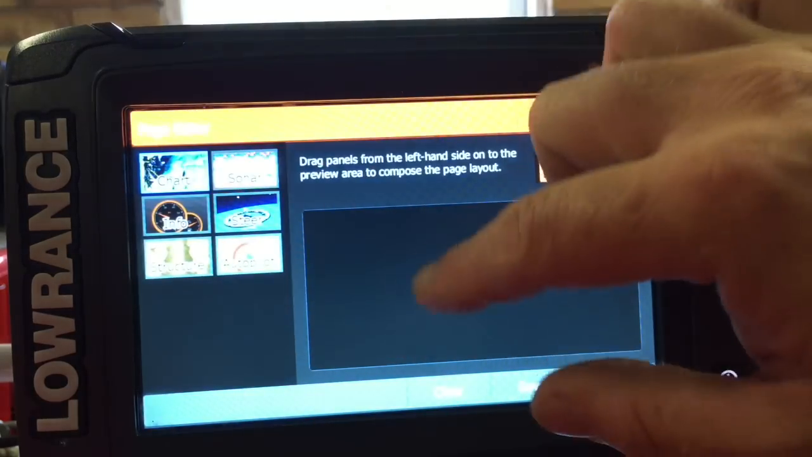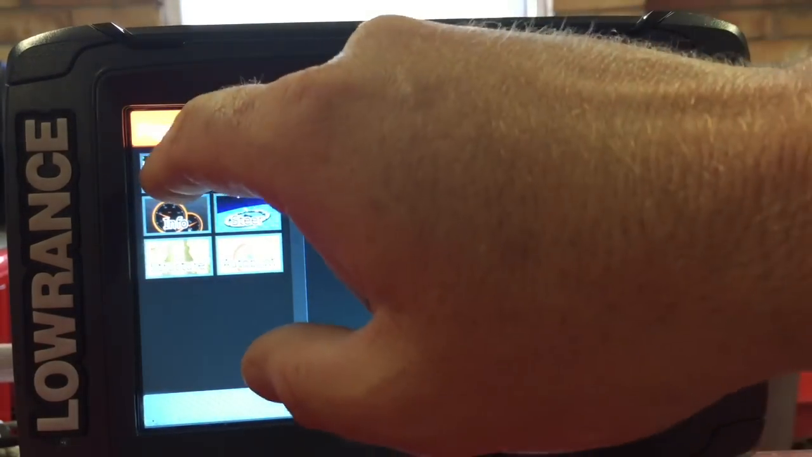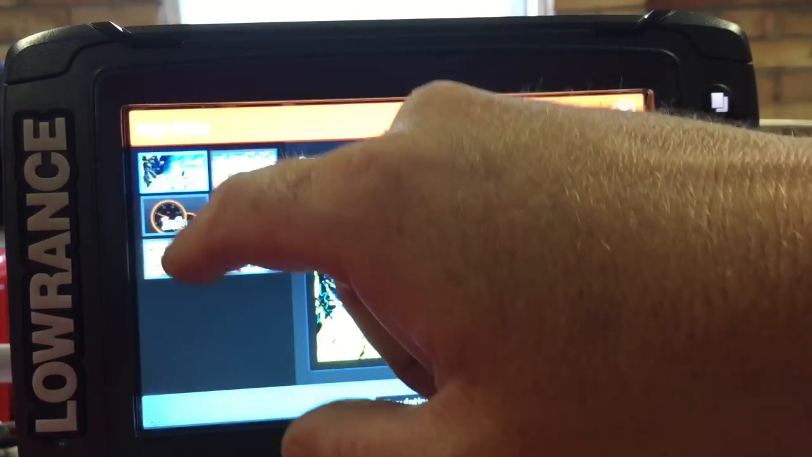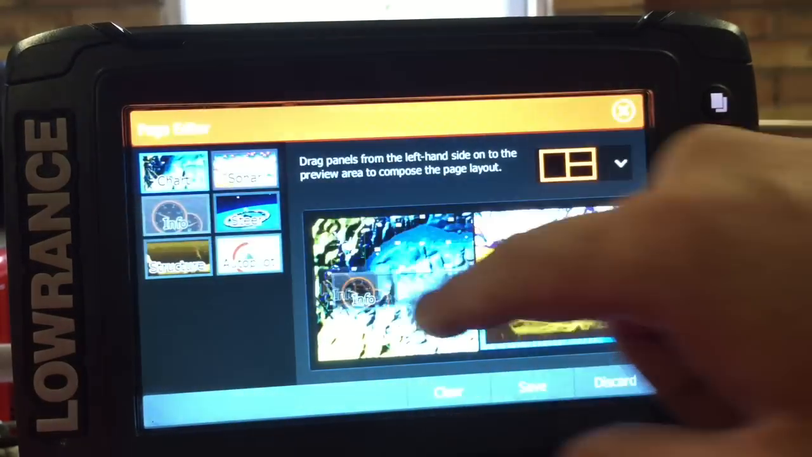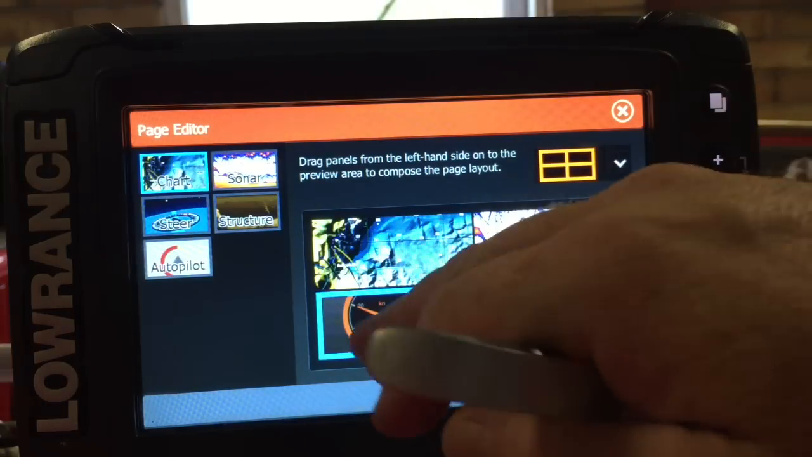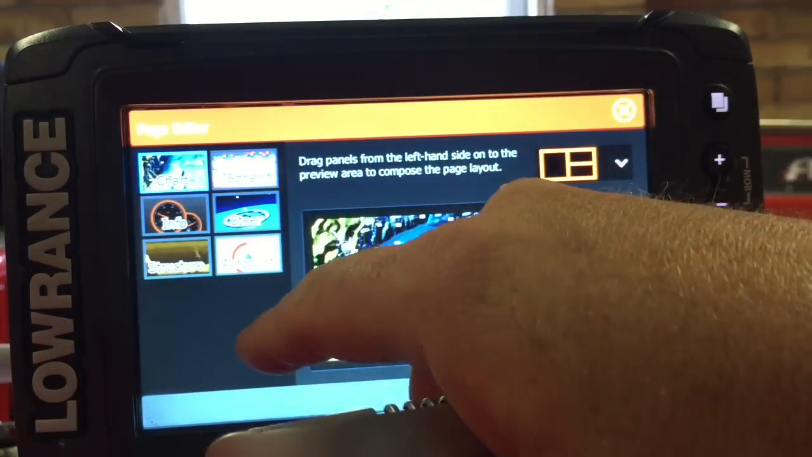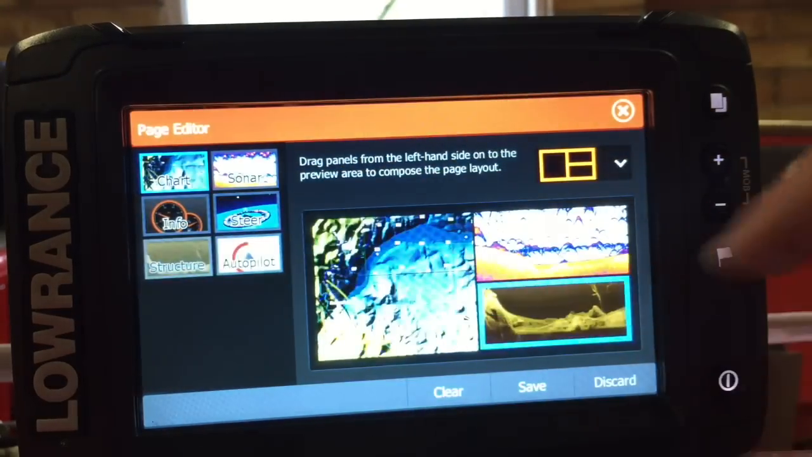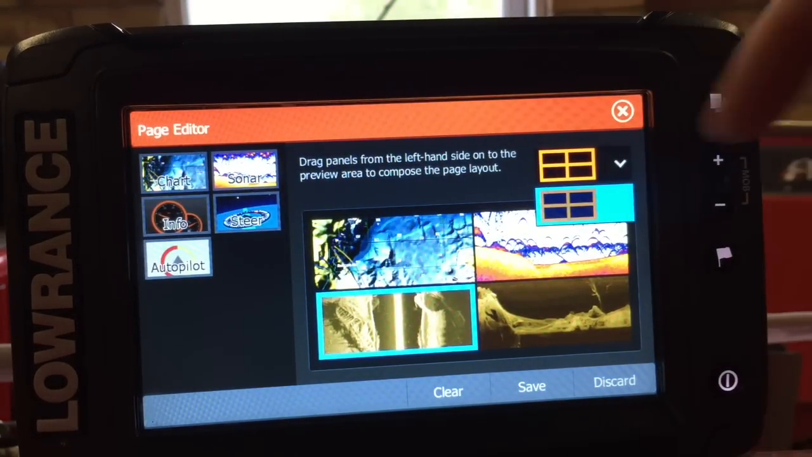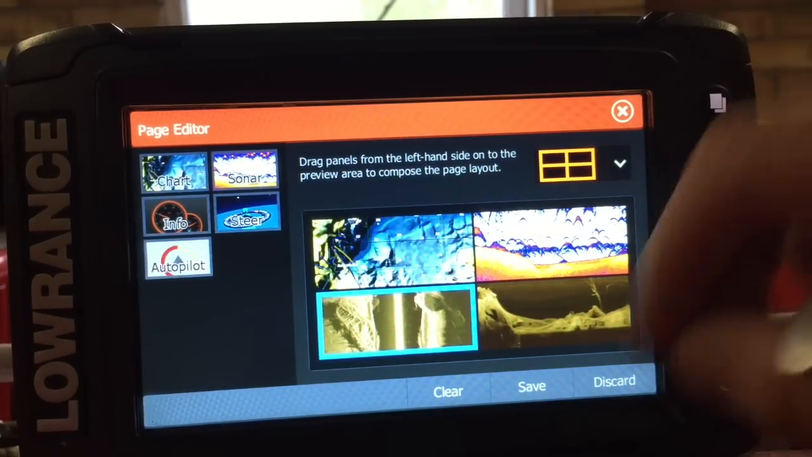I'm going to do chart. I'm going to pull chart. Come on. Chart down. Sonar down. Oops, not that one. Structure. Now I should have down scan. Oh, that's wrong. That shouldn't be that. What am I missing? No, structure. Right, so now I'm going to have a 4-way split. It'll only show you equal sizes in each one of them. Right, so we'll save that.